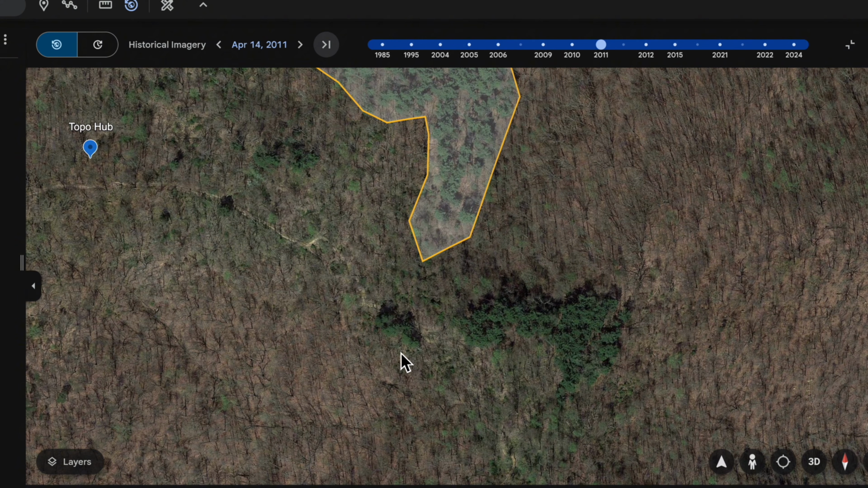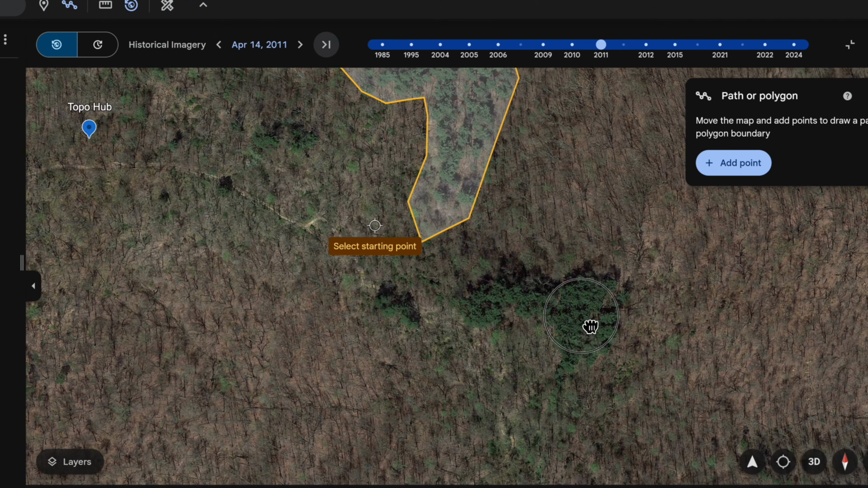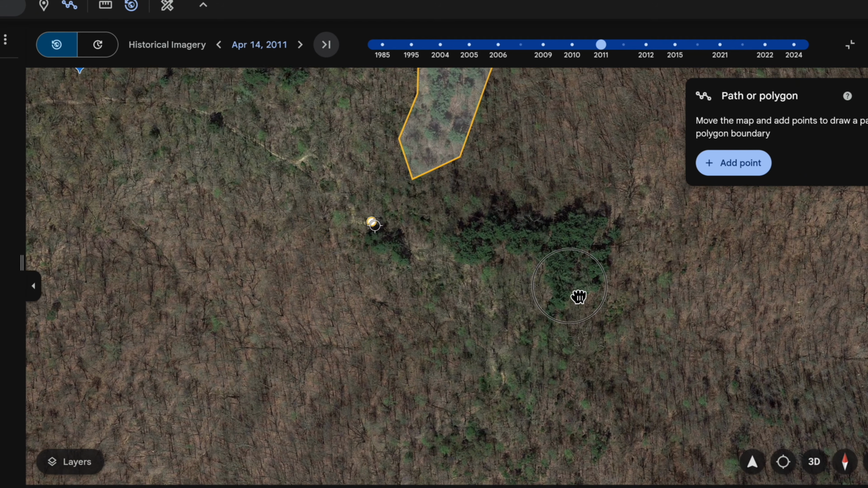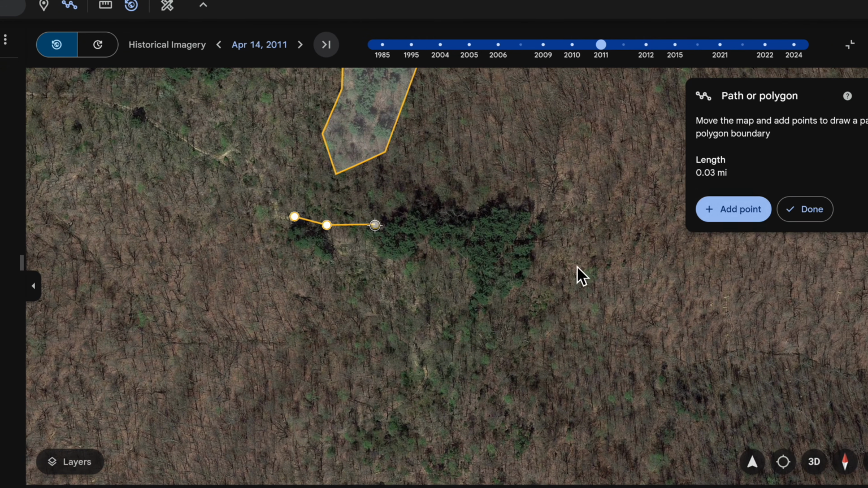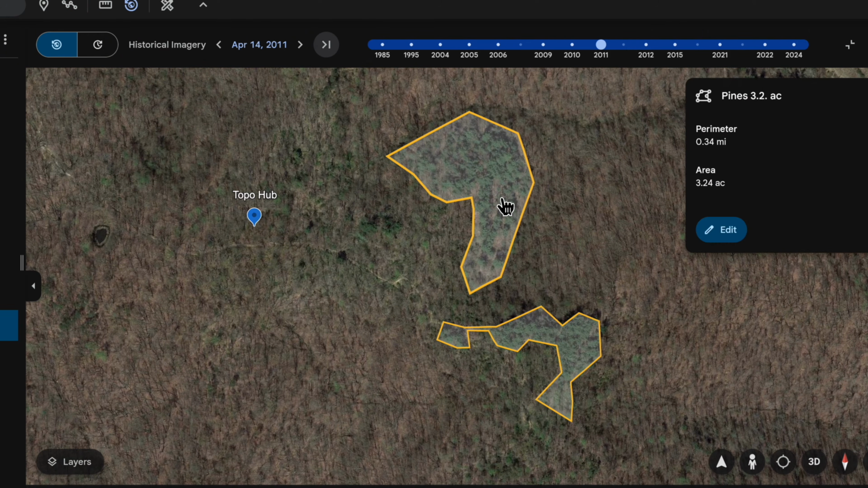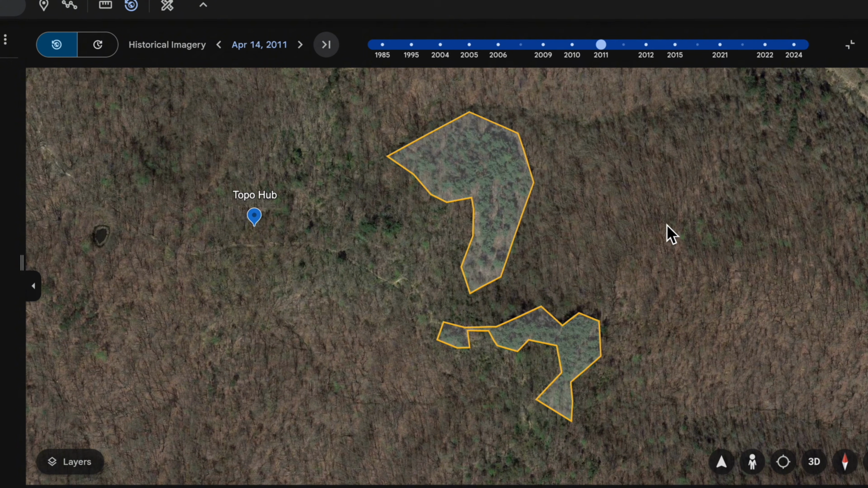So the way we draw these polygons is you just go up here to this little tool and you add a point. So with Google Earth, you just got to move this thing around. So I'm going to go ahead and finish this. And I made a mistake. Originally, I thought this was 0.34 acres, but it's actually 3.2 acres.